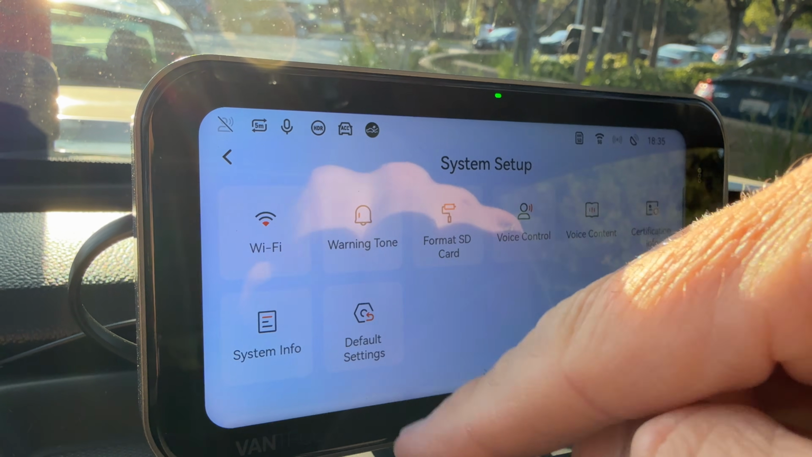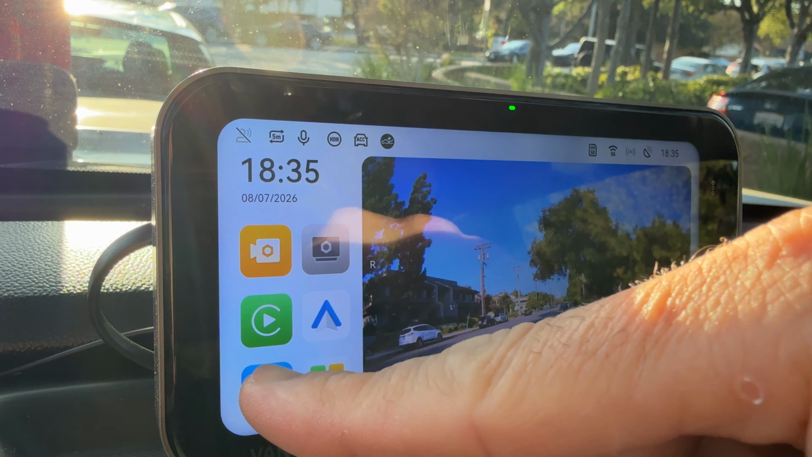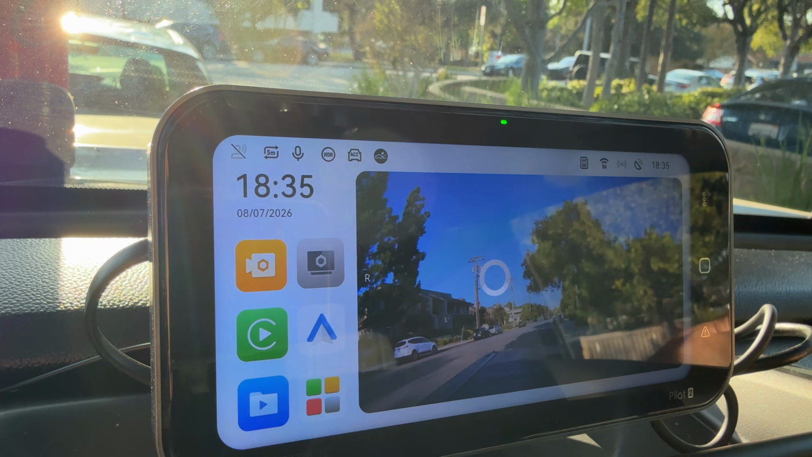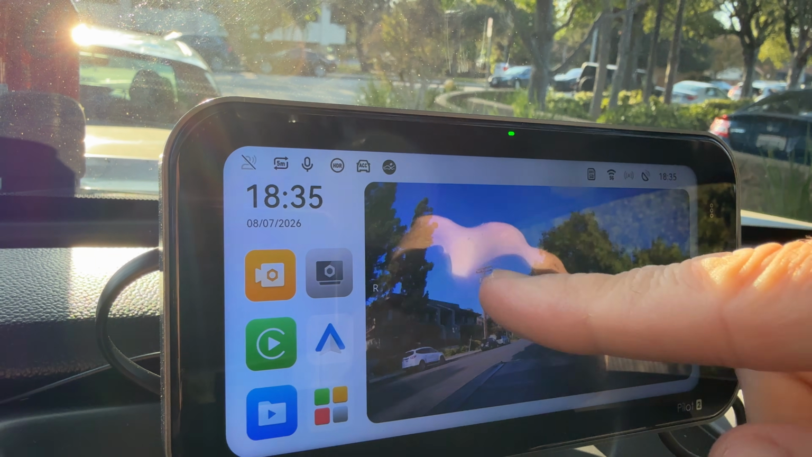Now, I did note that while the camera is disabled, all of the other dash cameras do work and record, but the locking out of menus thing seems to be more of a software issue that hopefully they can fix in a firmware update. So I hope you got something out of this video. I hope you learned something, and I hope this helped you make a decision whether this is a camera system that you want to put on your car.